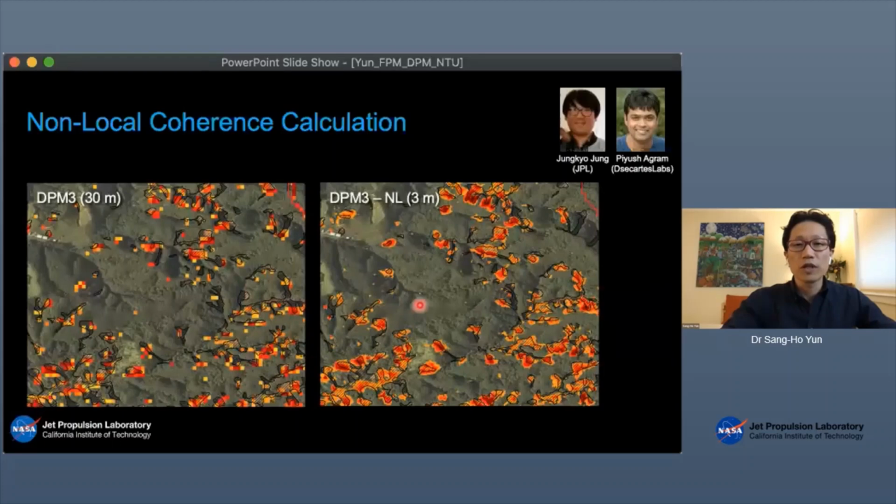But if you want to really delineate the boundary of the landslide, we can do that because in this case, the native radar image resolution was 3 meters. So we maintain the native resolution of the radar image and then produce the DPM. So of course, it's much more time consuming, but it is possible.